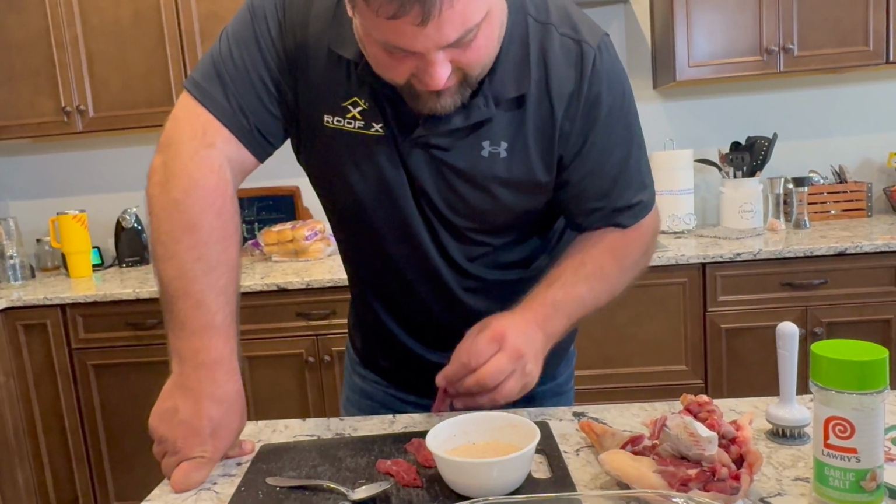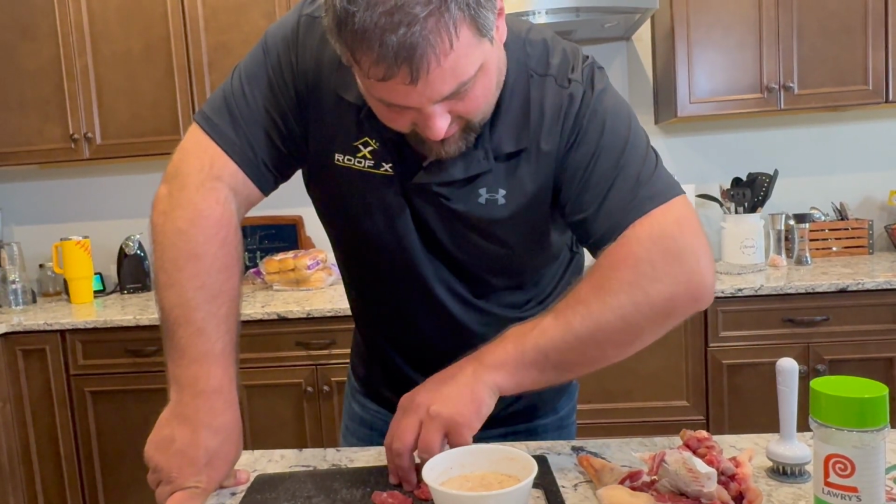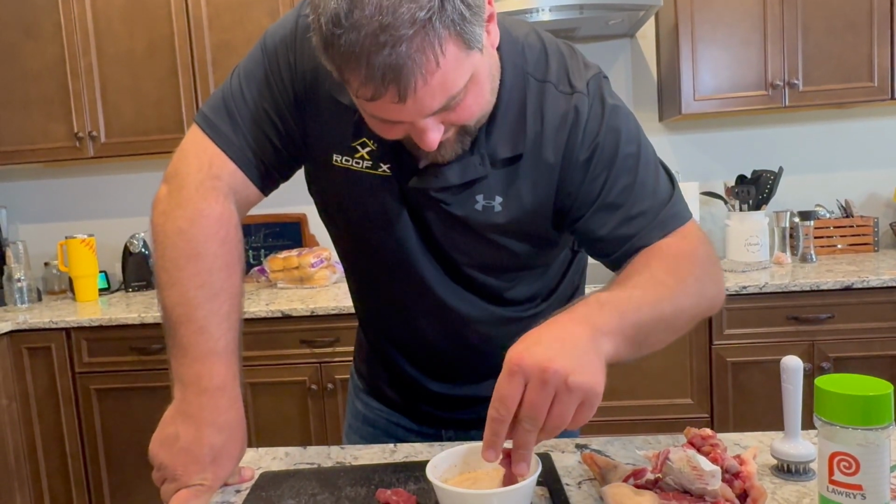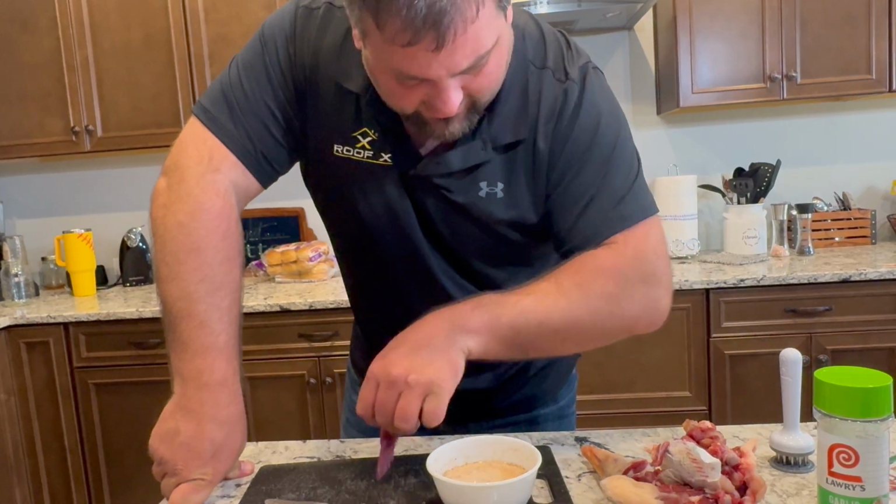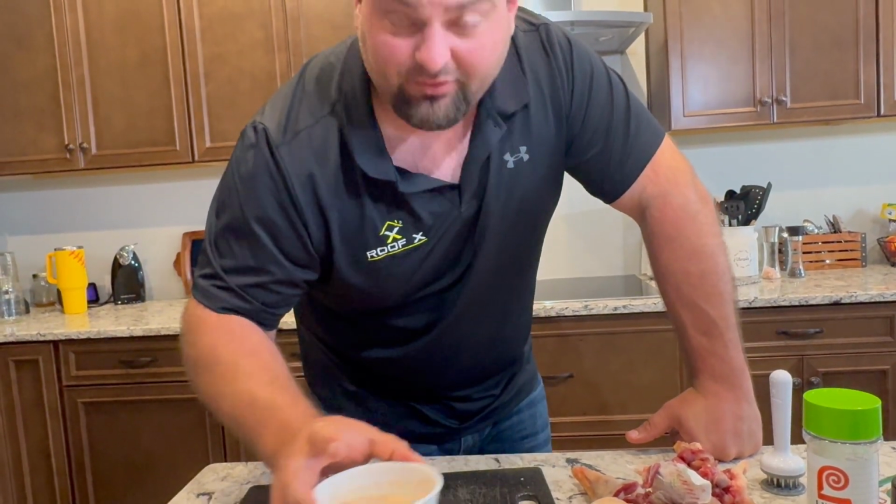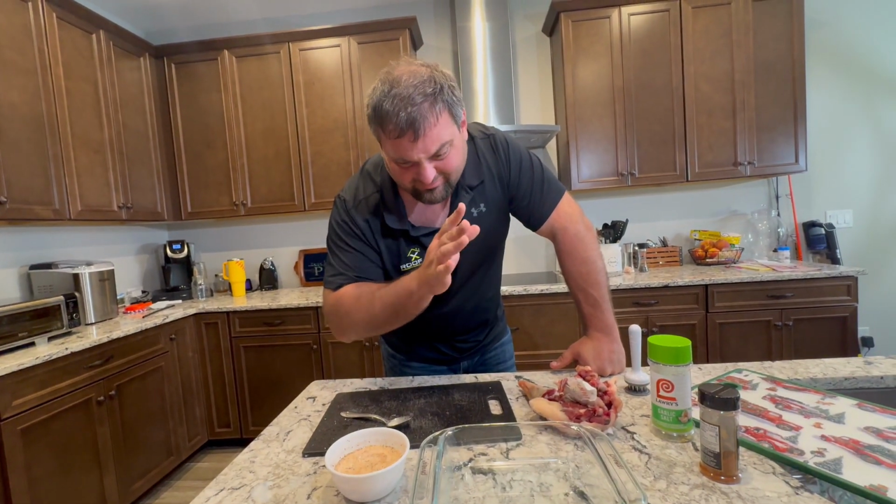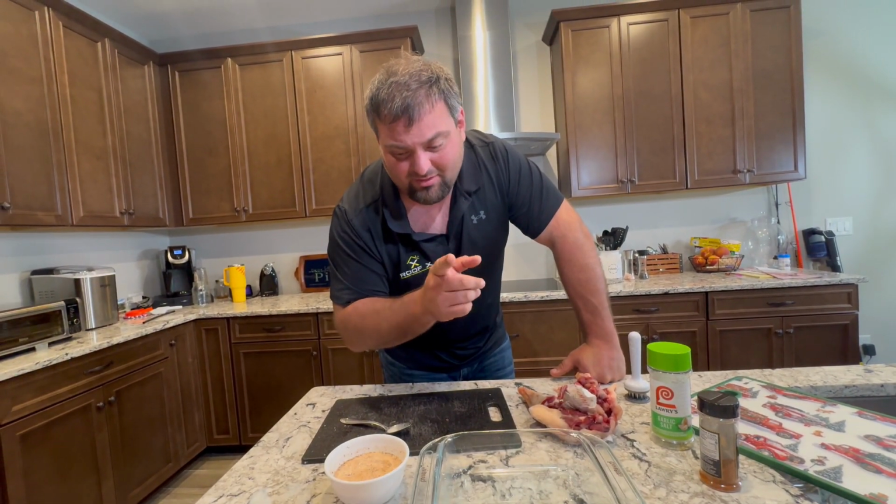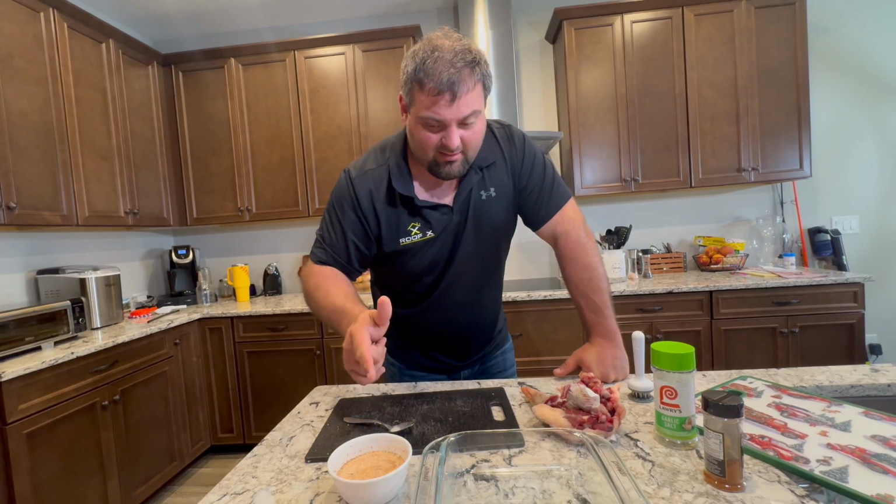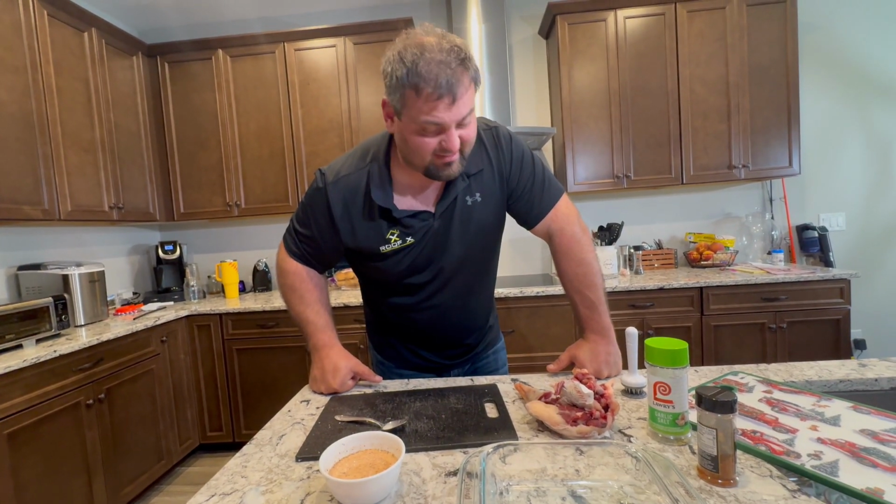And I tenderized them, and we're just gonna let them sit in that bowl right there. We're gonna let them sit in there until Andy gets here, because I ain't trying this alone. And since he missed that coon initially, he's gonna have to try it with me. So we're gonna let this sit for probably 2 hours, and I'll pick up on the backside of this one.